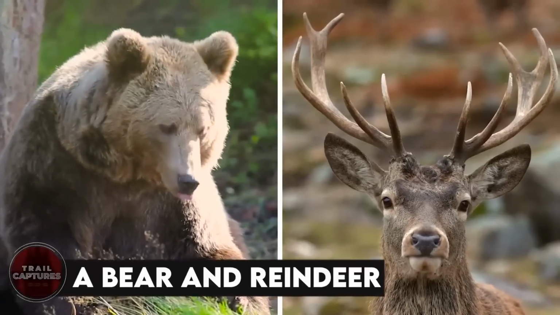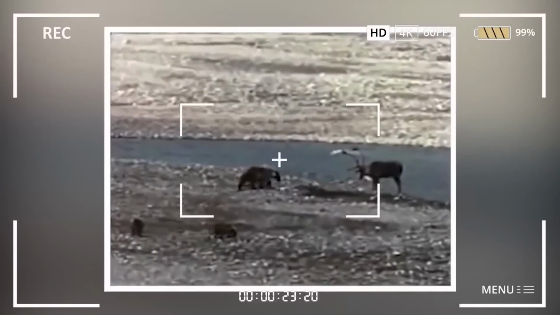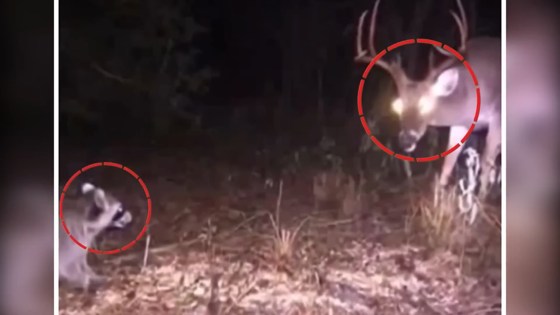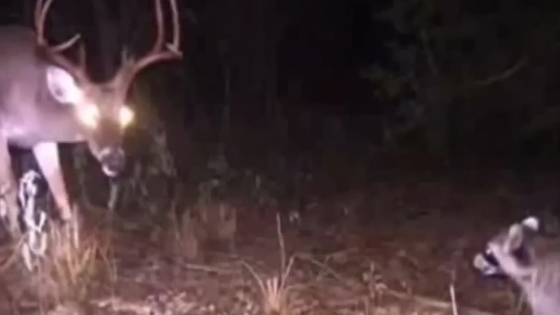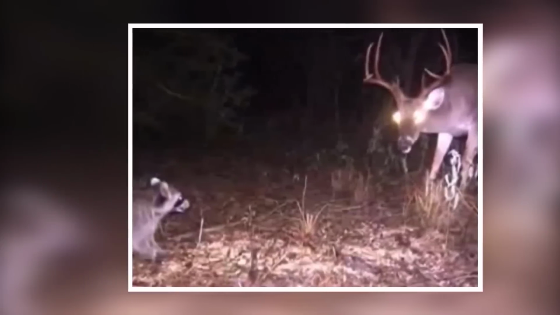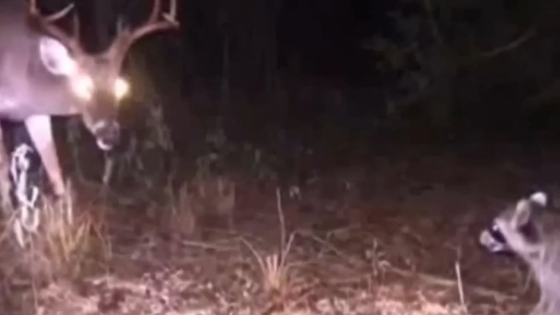A bear and reindeer. Our camera has captured an intense moment between a bear and a reindeer. Both stand face to face, entangled in confrontation. Just look at these shining eyes of the deer. He refuses to be afraid of a predator. While the confidence of the deer triggers the predatory instincts of the bear, it's a struggle for survival. You're lucky to witness the beauty and escalation.